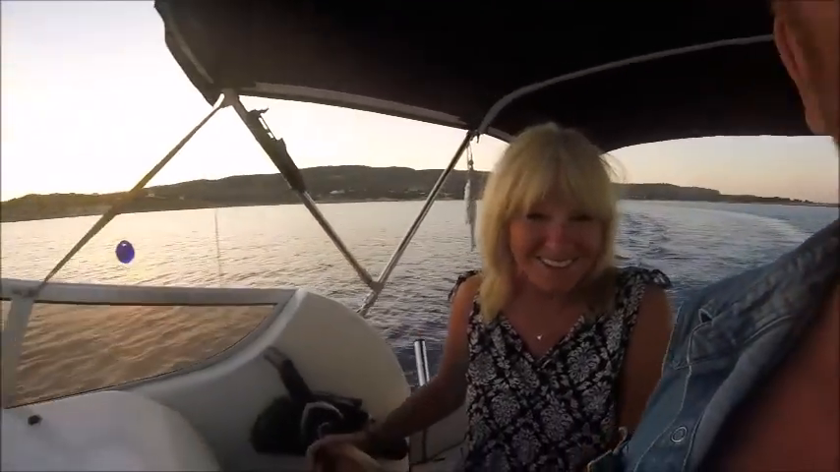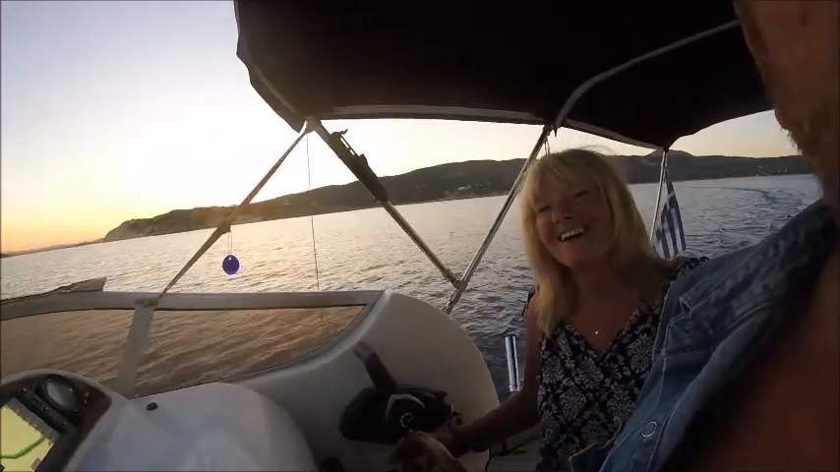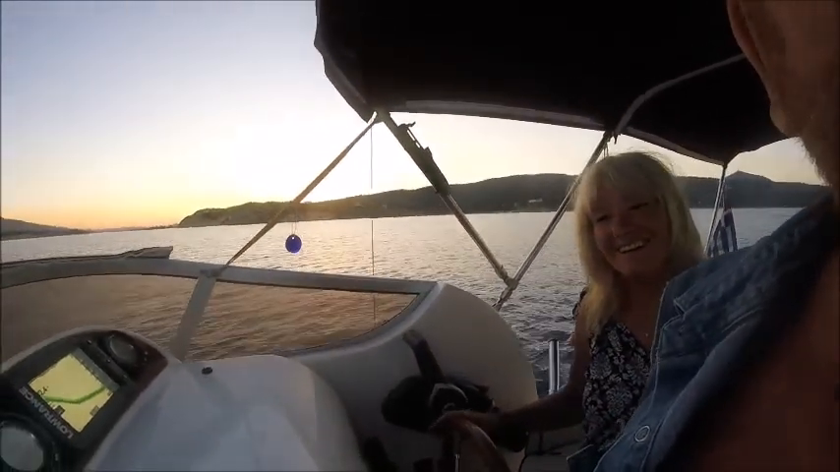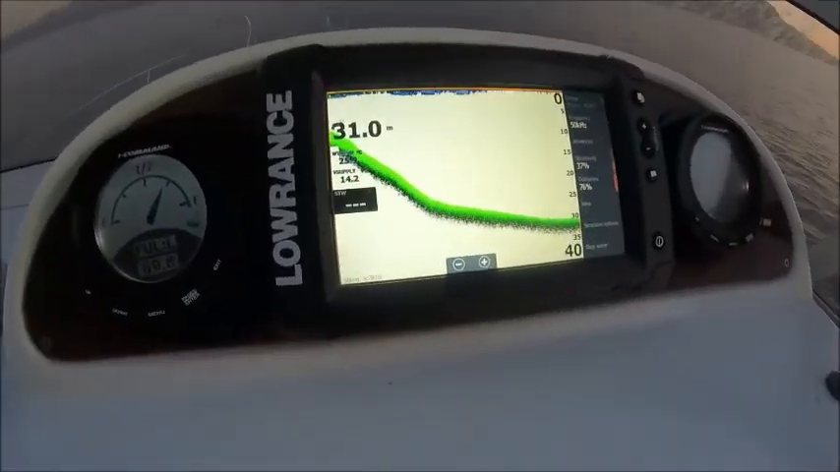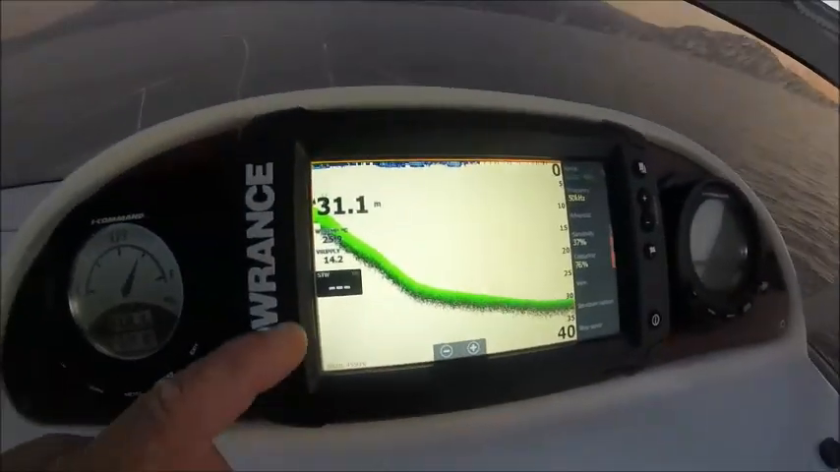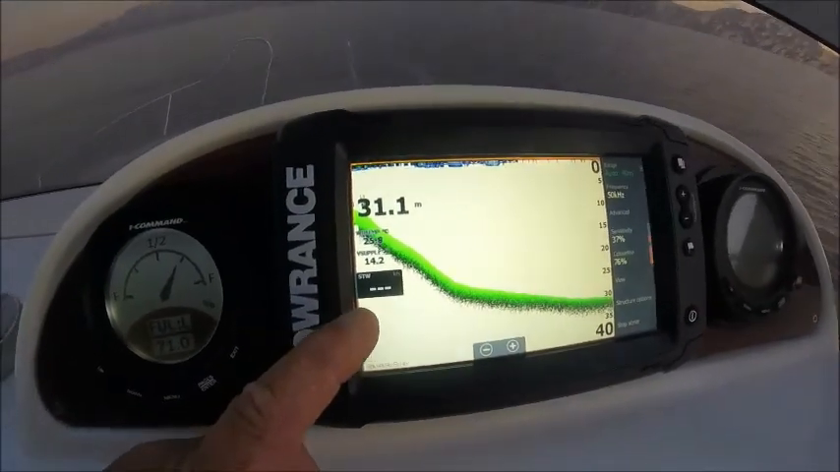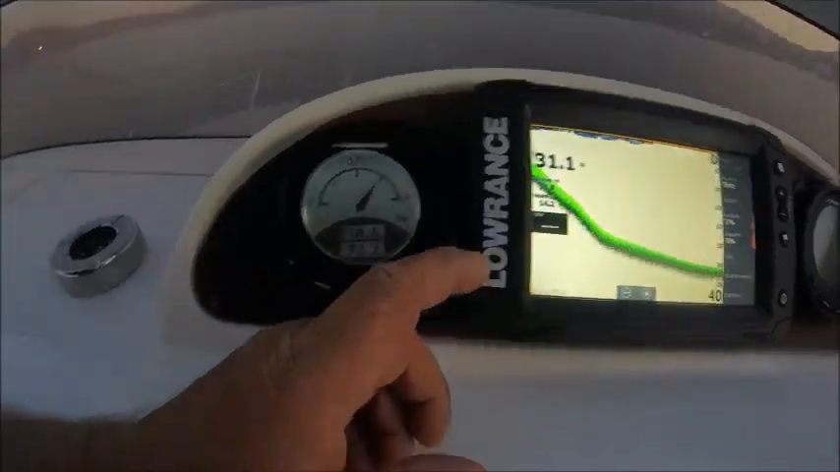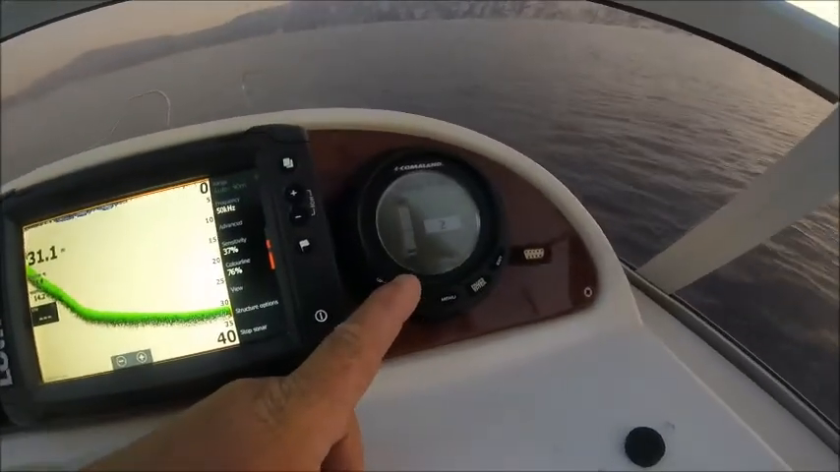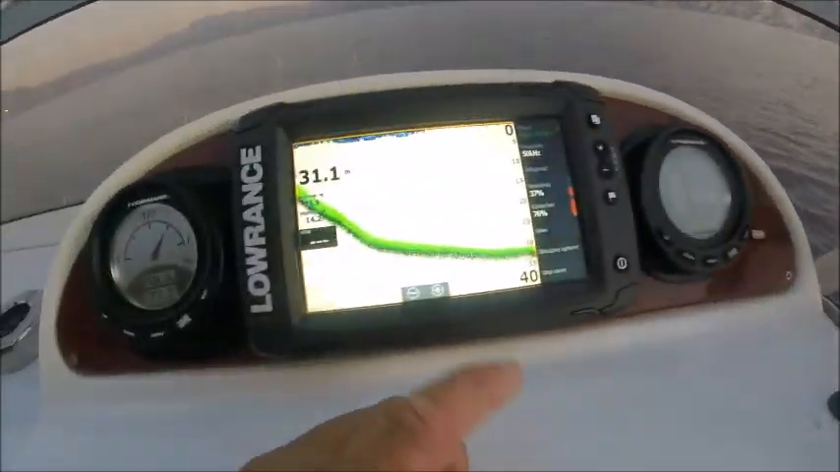Where are we going? We're going to Libya for some cheap cigarettes. Apparently there's a corner shop there. Right, so there we are guys. That shows you the water temperature, 25.9 now. It has actually been 26.4. That's my tilt for the engine. And here's the seabed.